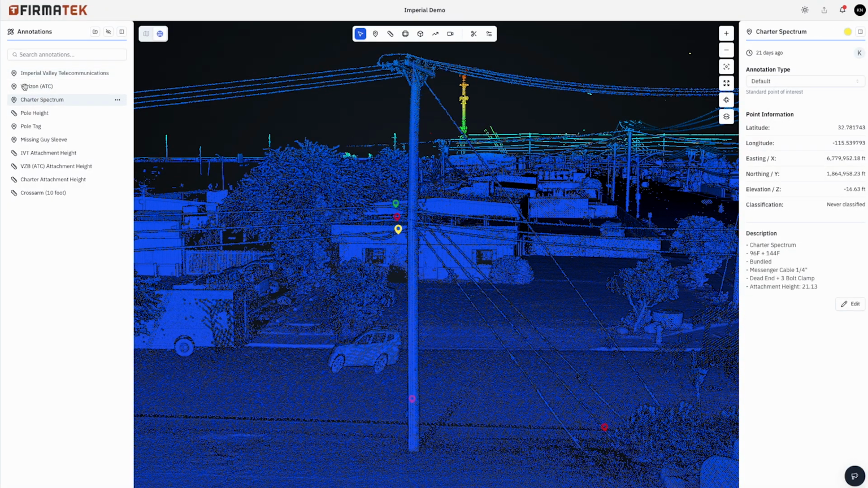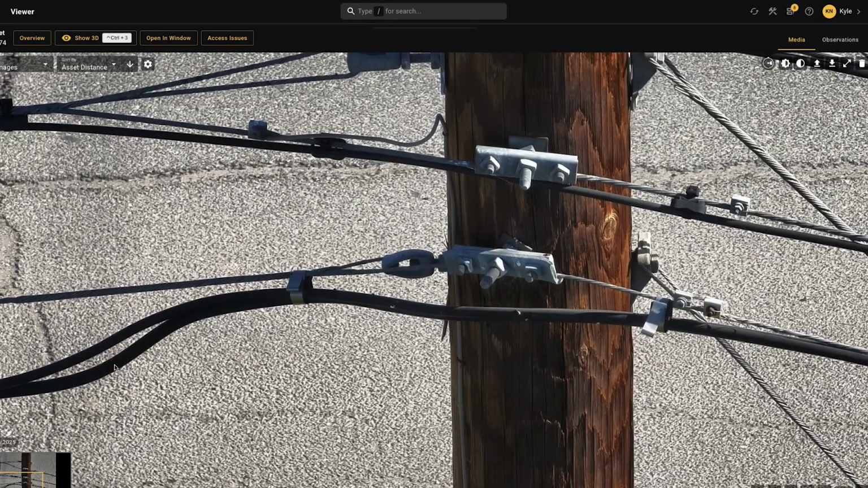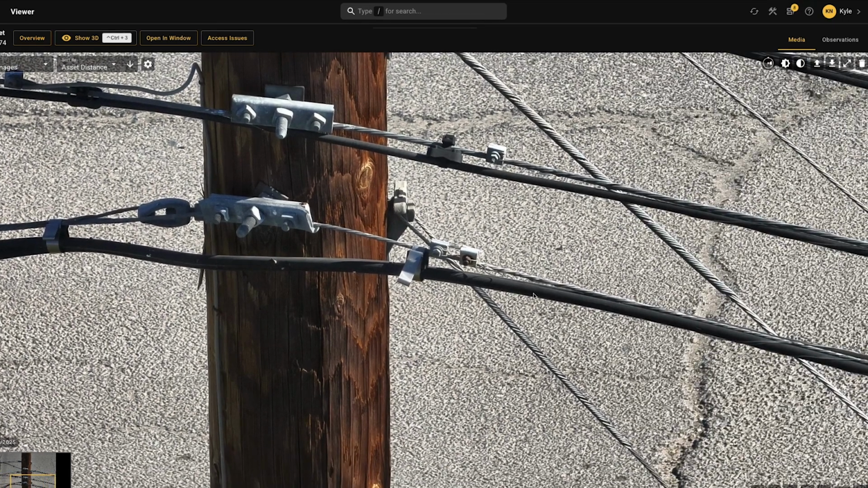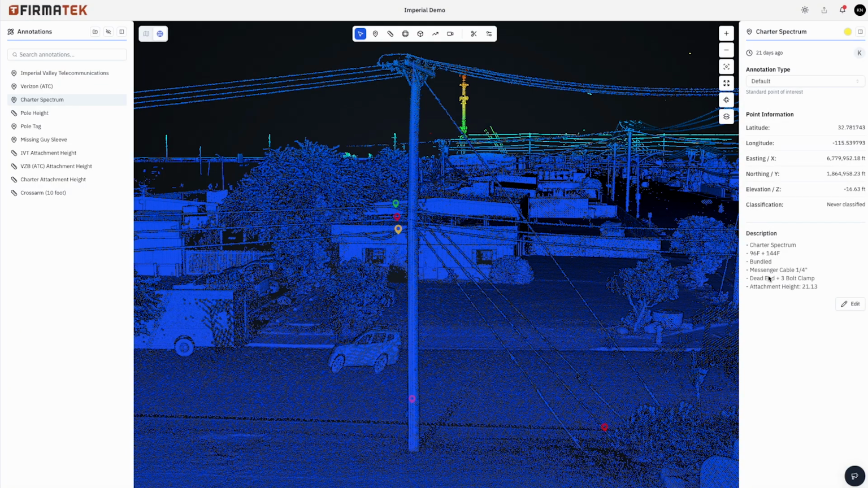And then we can go through some of our other attachers. Our bottom attacher here is going to be Charter Spectrum. They have a 96 fiber and a 144 fiber cable bundled, lashed together on a 1/4 inch messenger cable. Again, if we take a look at that, here's our 144 fiber cable and our 96 fiber cable. It is lashed together on this messenger cable, again with a dead end and a 3-bolt clamp, and its attachment height is 21.13 feet.